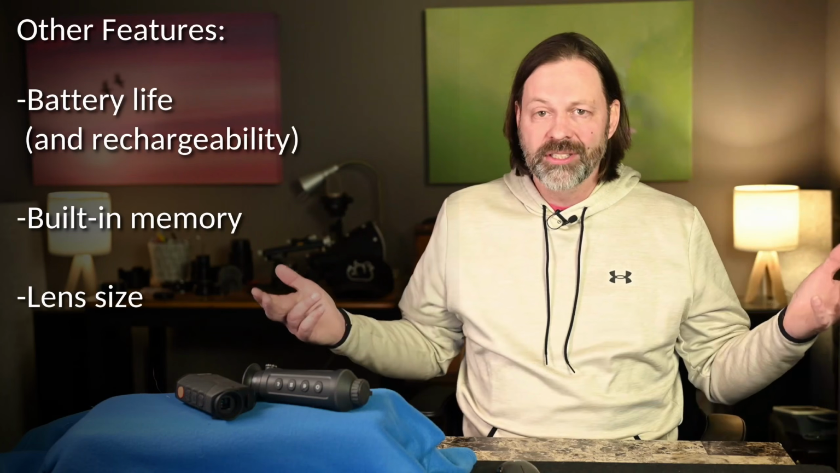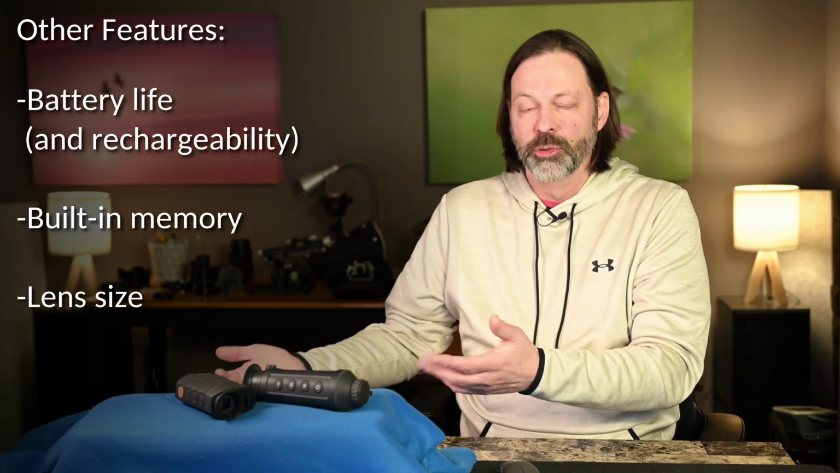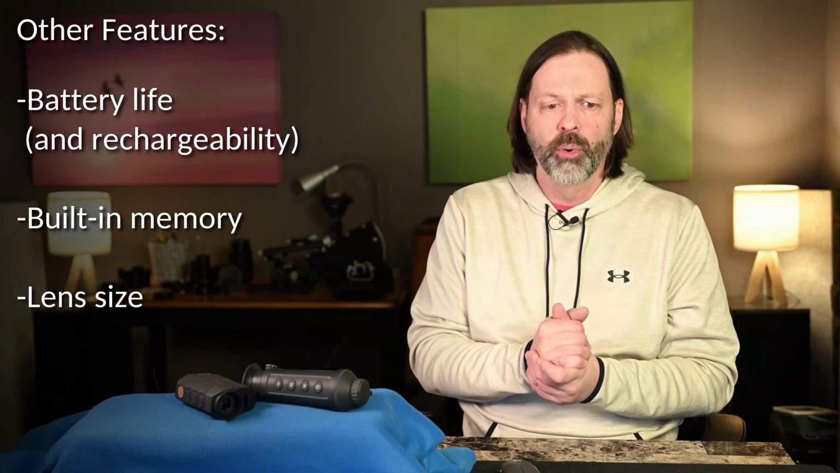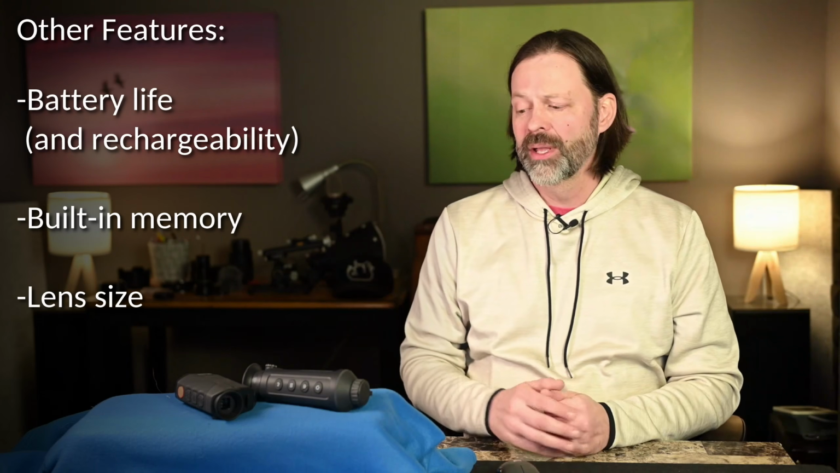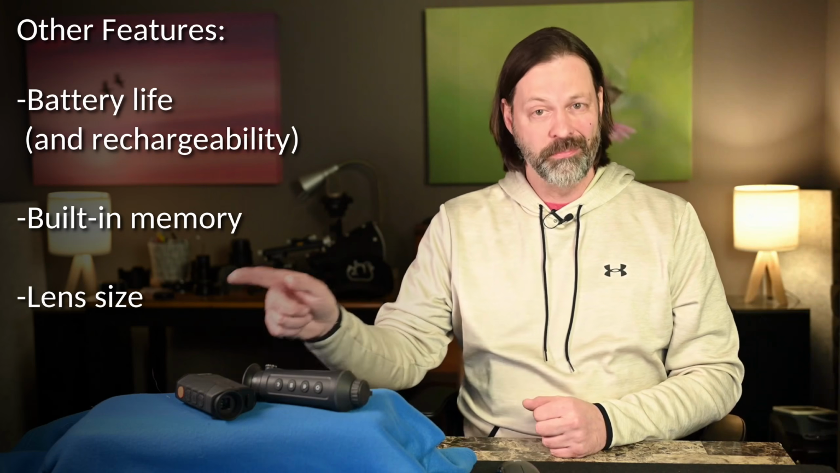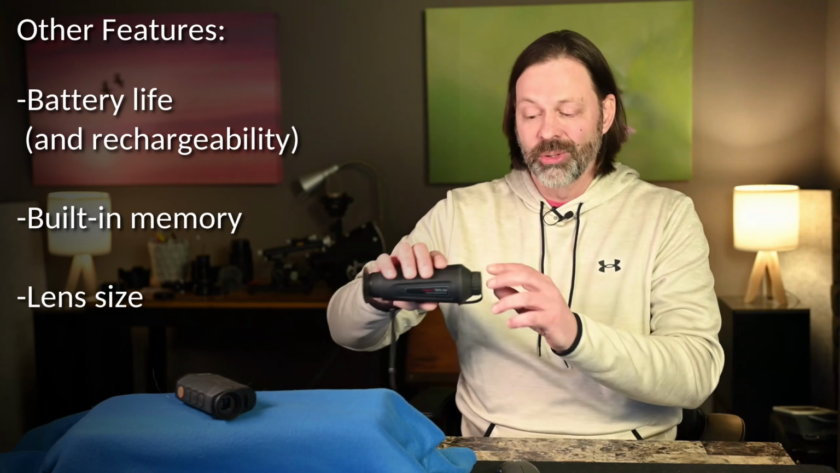A couple other features in here. Battery life. Obviously, the better the battery life, the longer you can be out in the field with it. So longer battery life was important. The memory in here, because we can record pictures and video, the bigger the memory, the better. And then the last thing I wanted to talk about was just this, the actual lens.